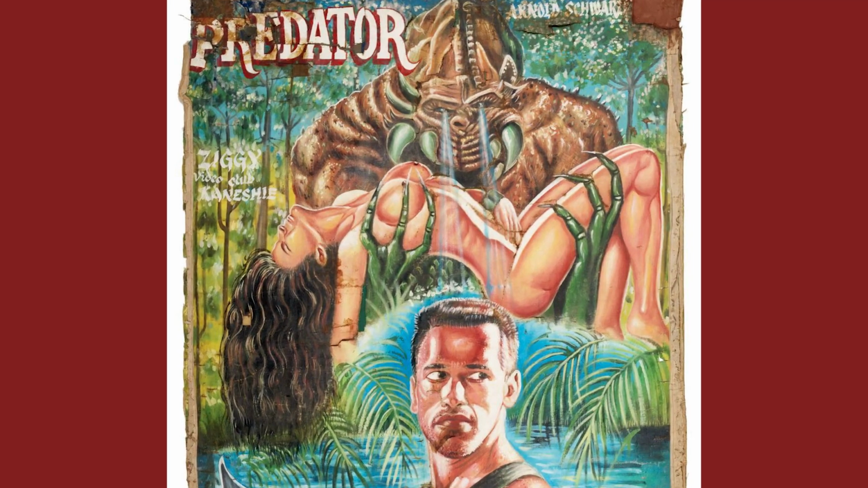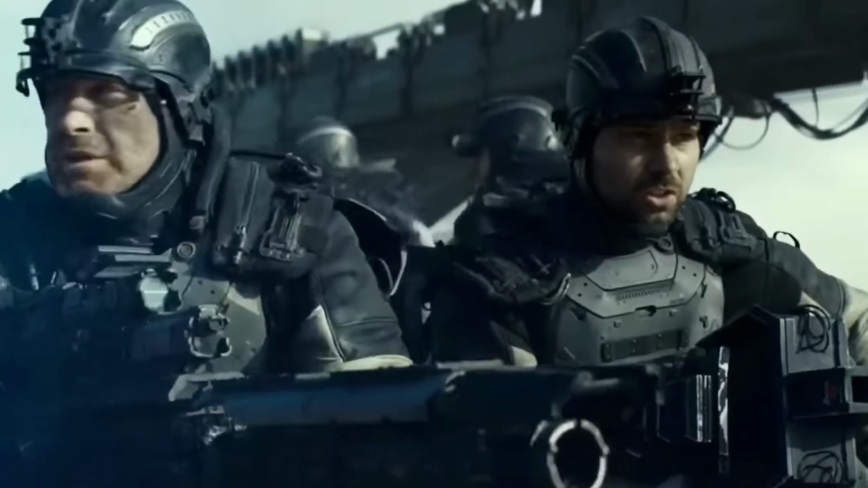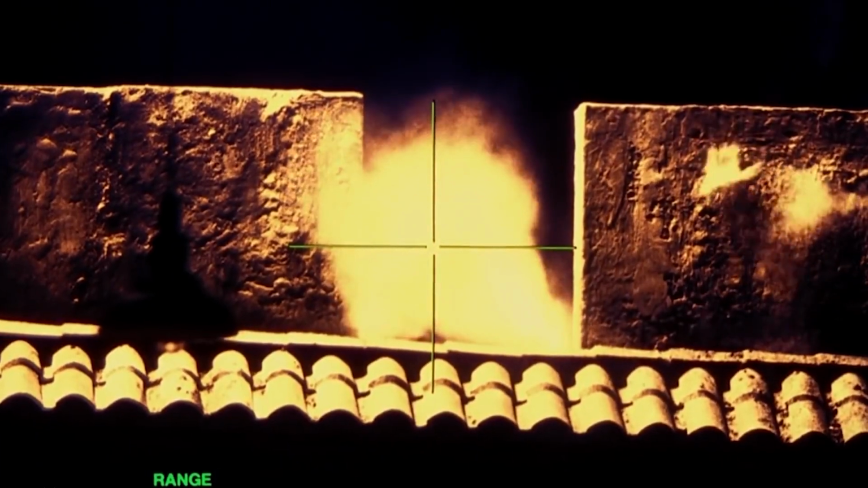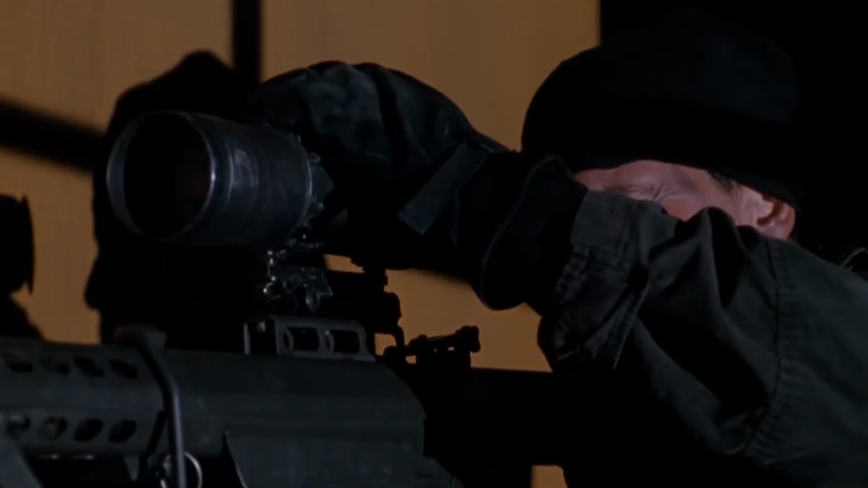You've probably seen this before, like in Predator, the movie Predator, or anytime, you know, some kind of futuristic spy gadget of like, boing, and they're all moving in. Got nothing on Starlight. Switching to thermal.